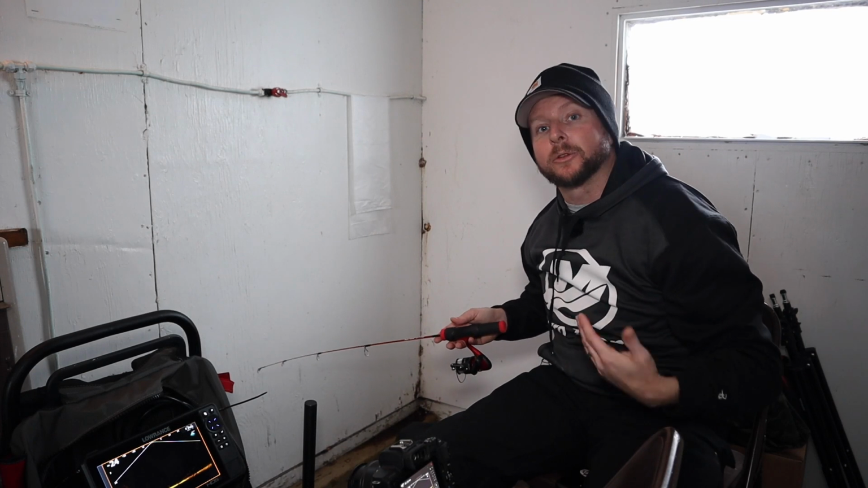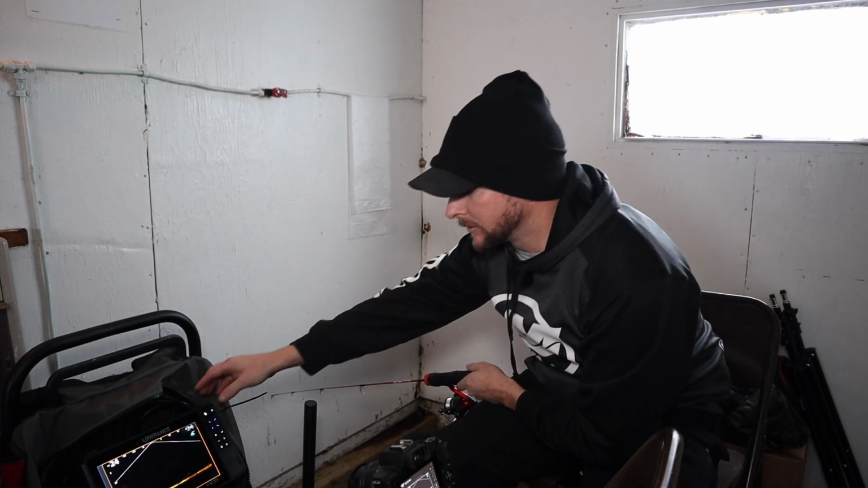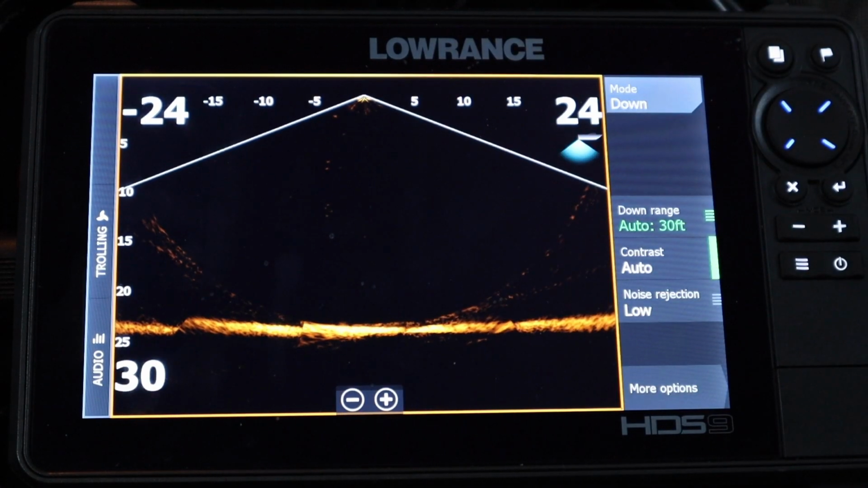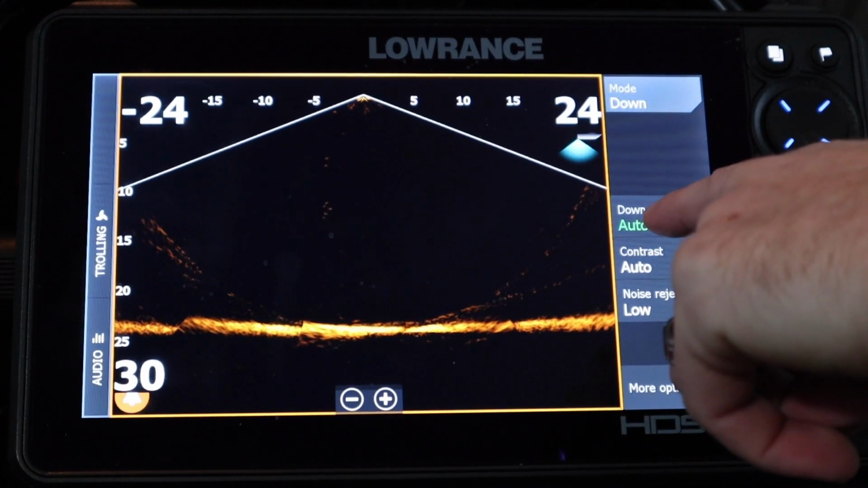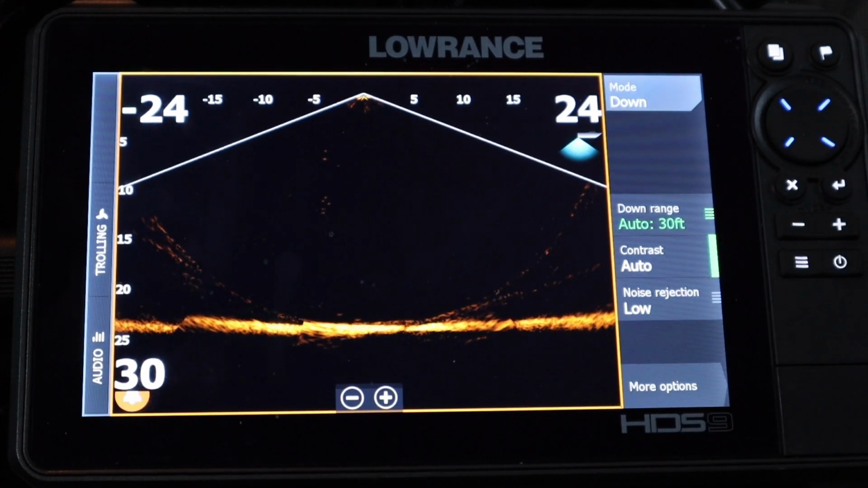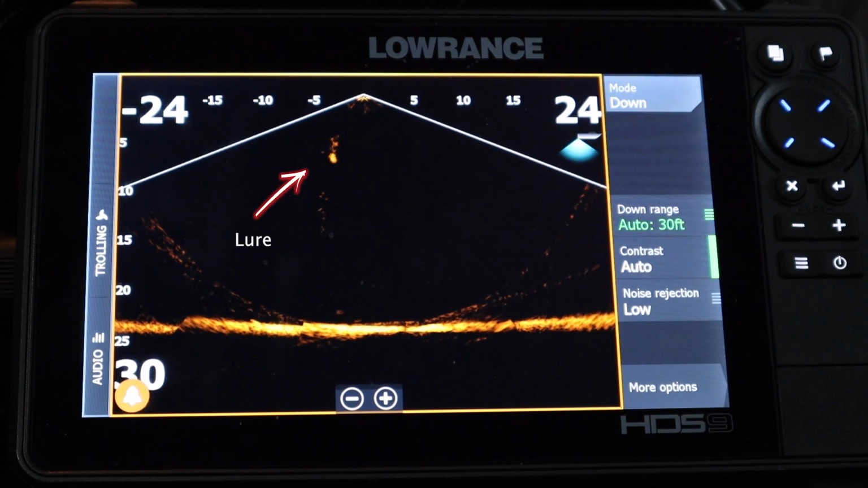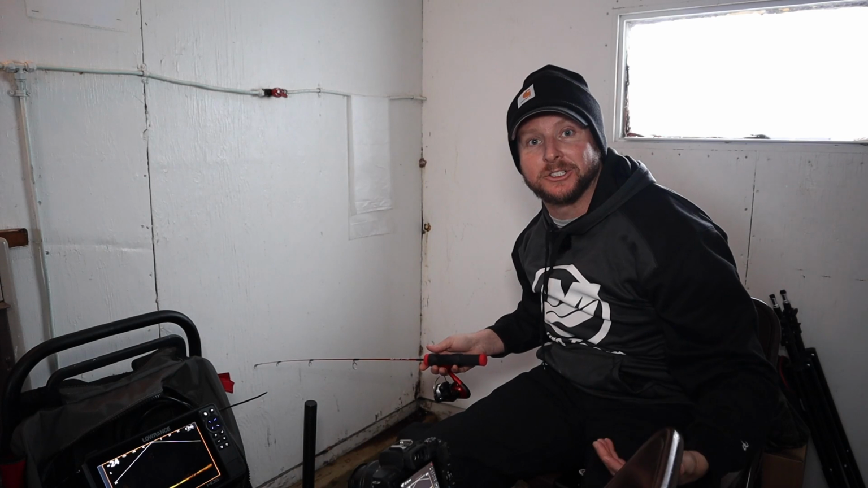All right, guys, next I want to go through some of the menu settings here so we can pull everything in to showcase what we're doing on the menu. Okay, we've got our range setting as auto. We've got contrast also set to auto. Noise rejection is set to low. That is also a standard feature within that as well. Noise rejection is just that.